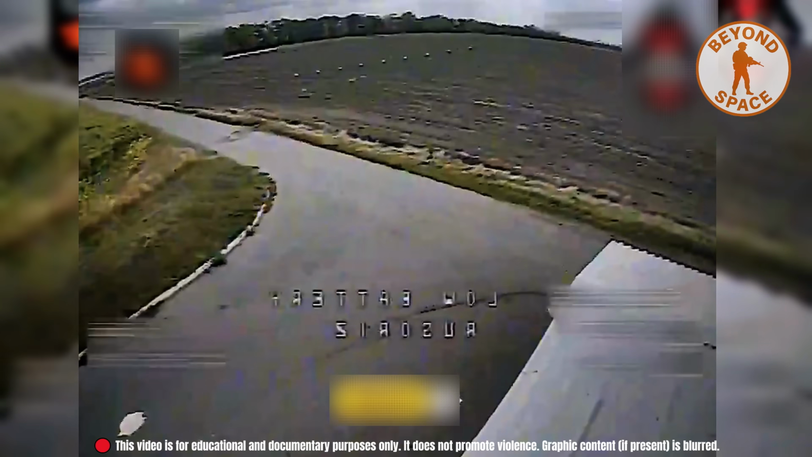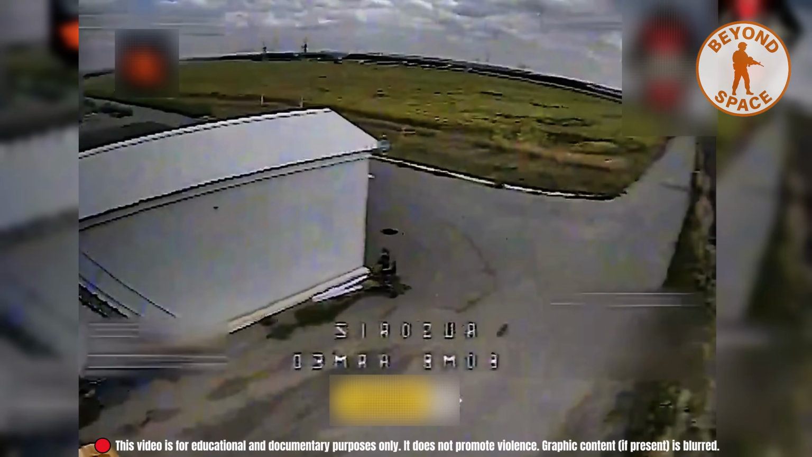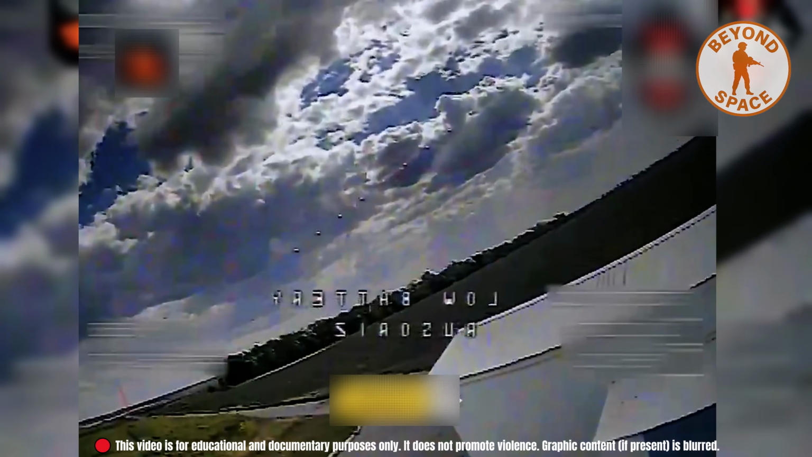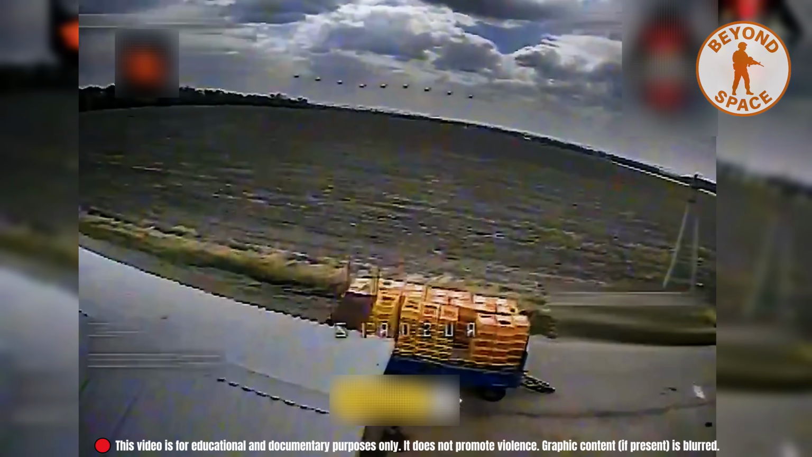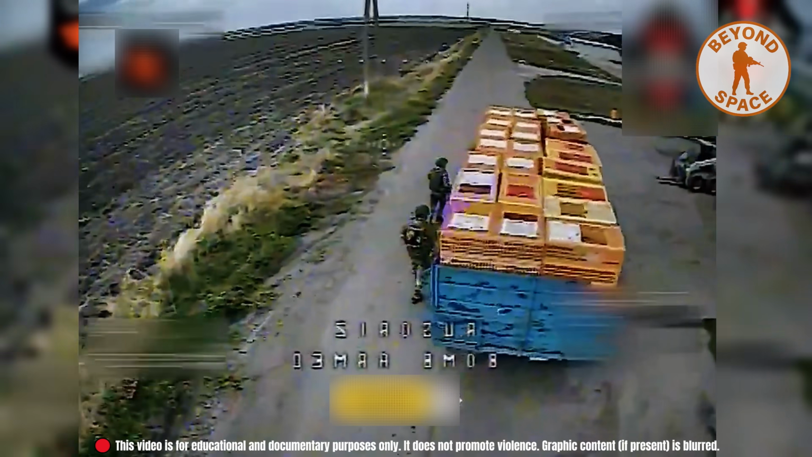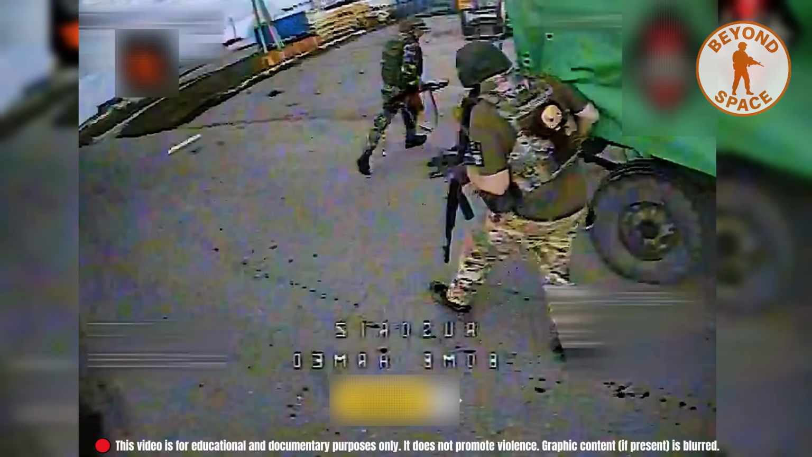Closer to the urban front, 2 Russian soldiers tried hiding near a civilian home. The drone had already seen them. As it approached, the 2 men broke into a panic run, circling around the building and then around a parked supply truck. But the drone stayed close, tracing every move like a hunter behind its prey. They had no plan, only reaction. The chase ended the only way it could, with precision.